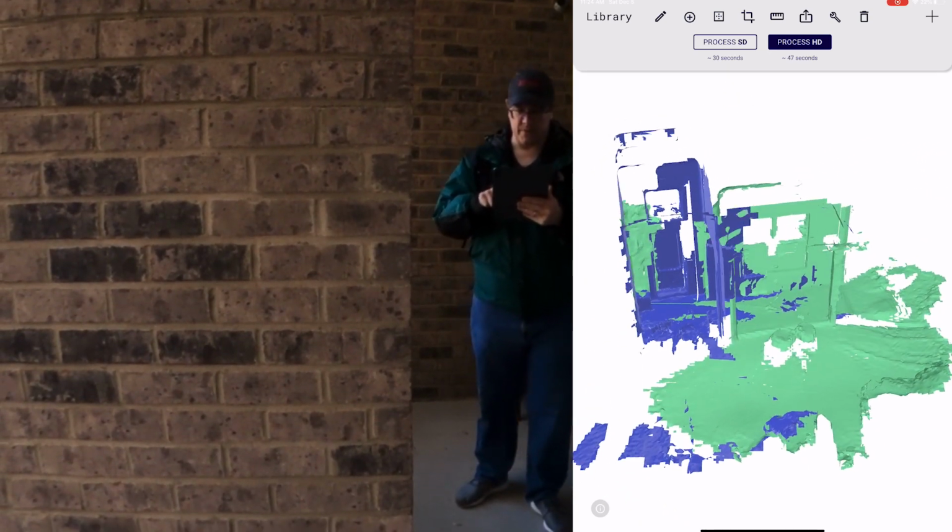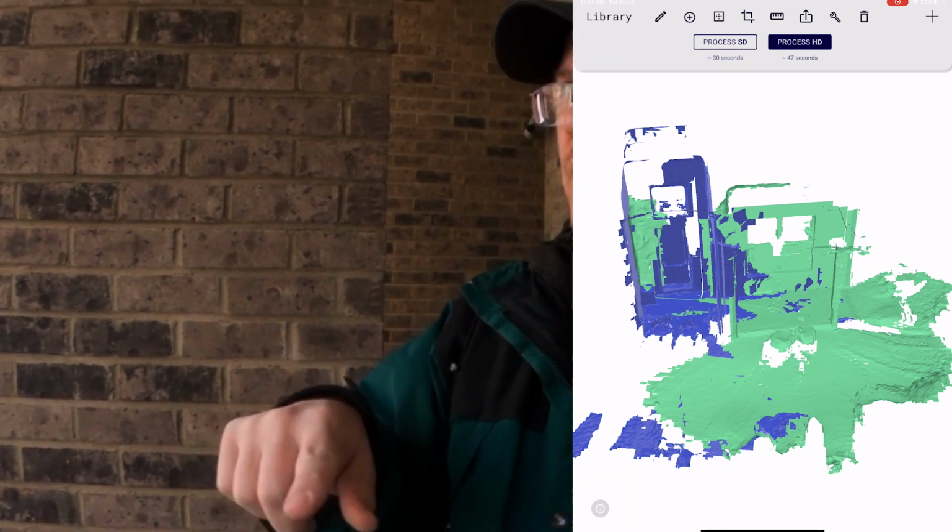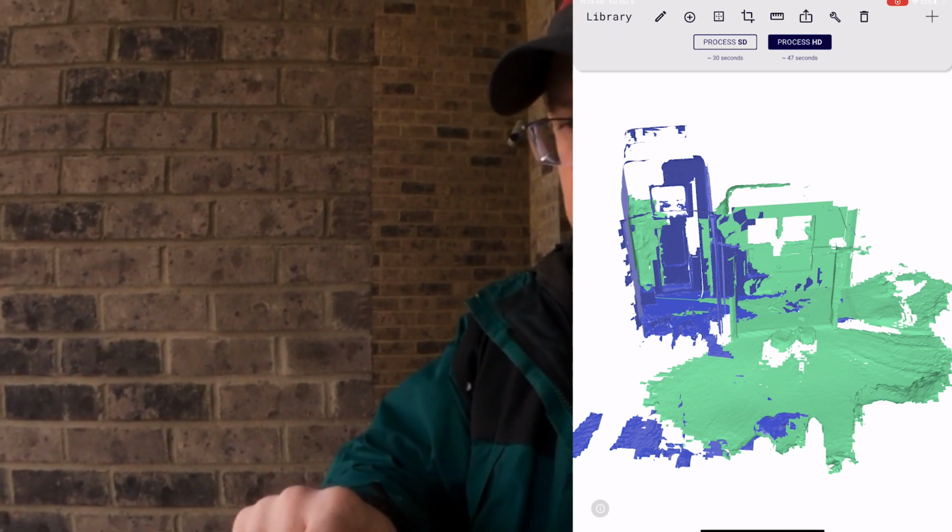So now I'm going to go scan some more of this outdoor space here. So I want to add a third scan to this.